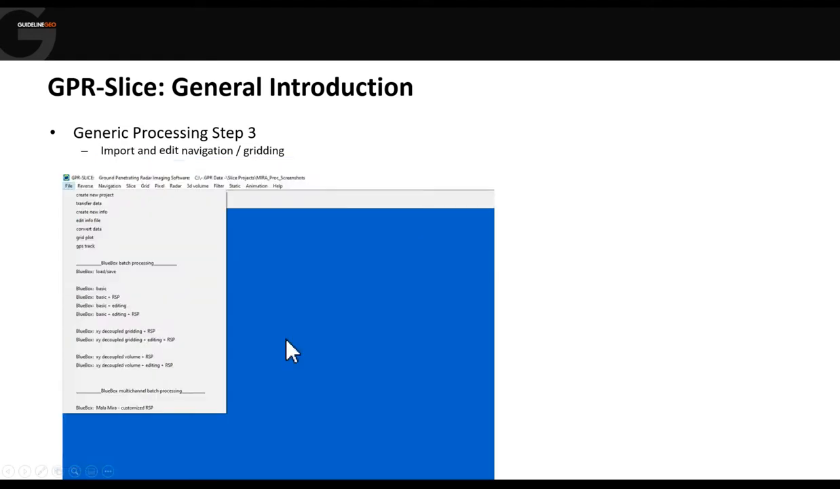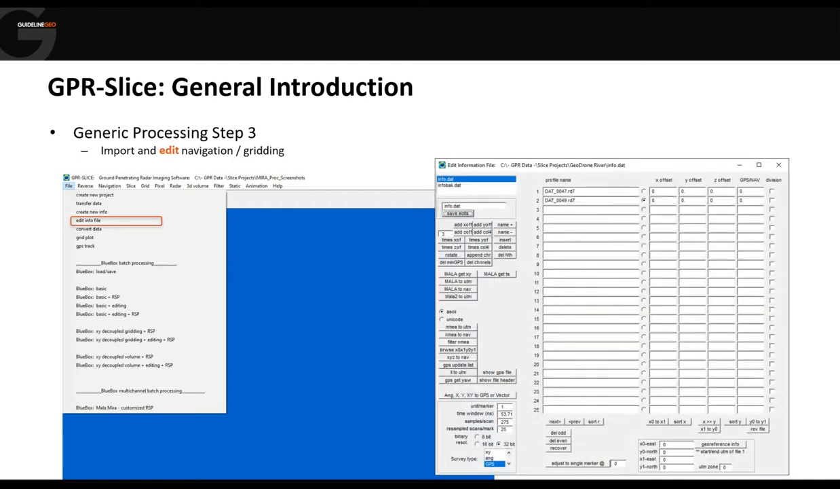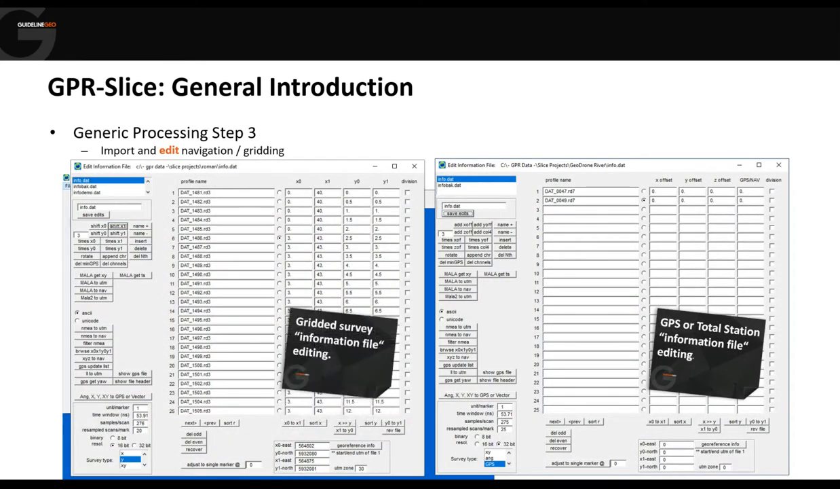So once we've made the bare bones of the grid, then we actually start to edit the navigation information. And again, we have a window for GPS and a different window for gridded survey, but they look very similar. The biggest difference is you're going to notice on these buttons, which are the ones that allow us to edit the positions. So in here, it's editing the actual position start and stops of the profiles, and in here, it's allowing us to edit either offsets in distance or time and other options related to the positioning.